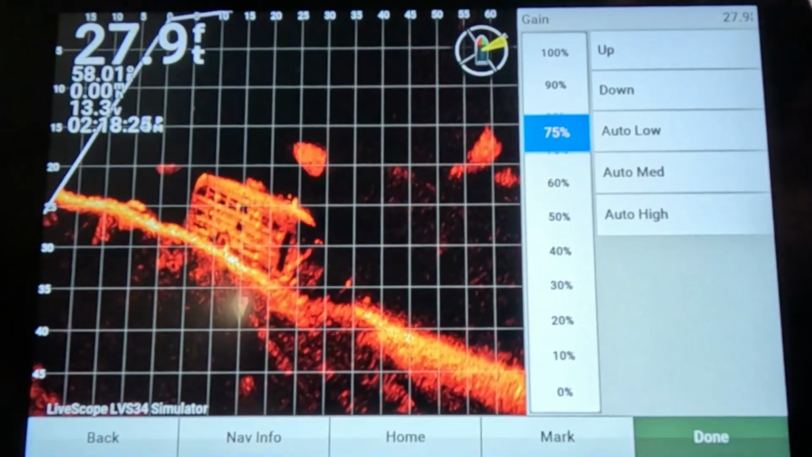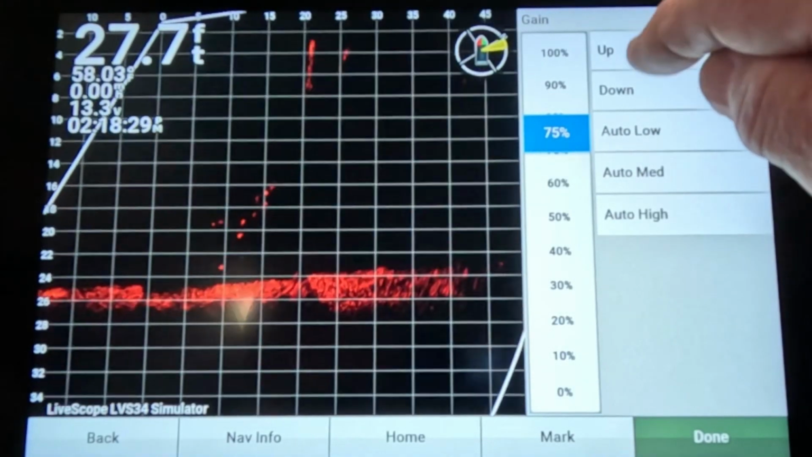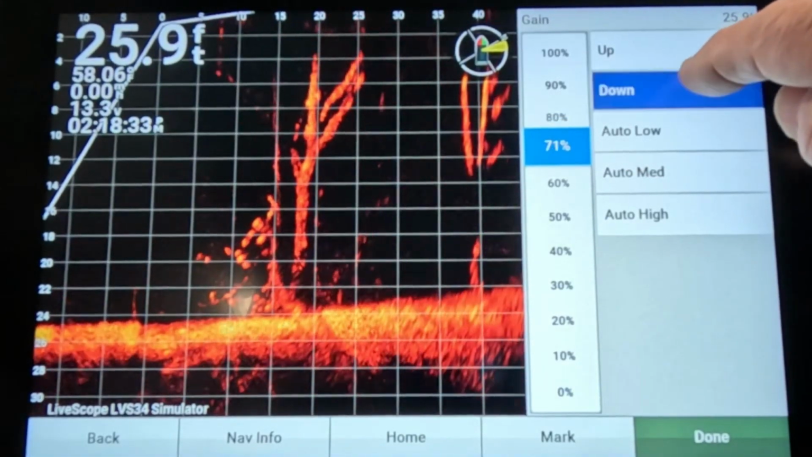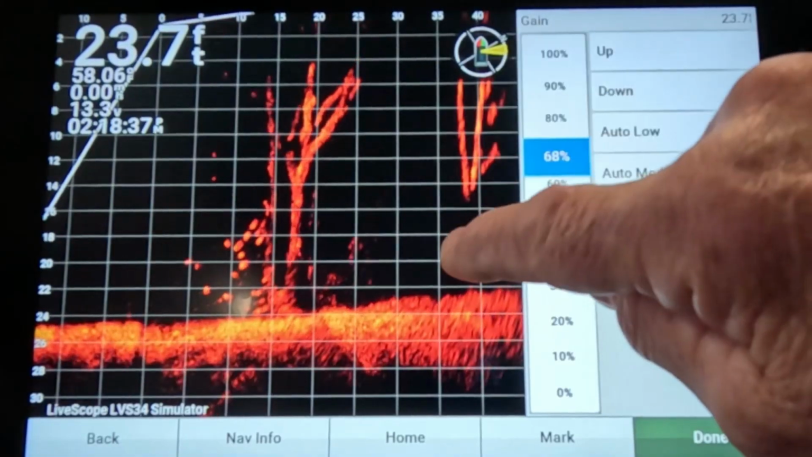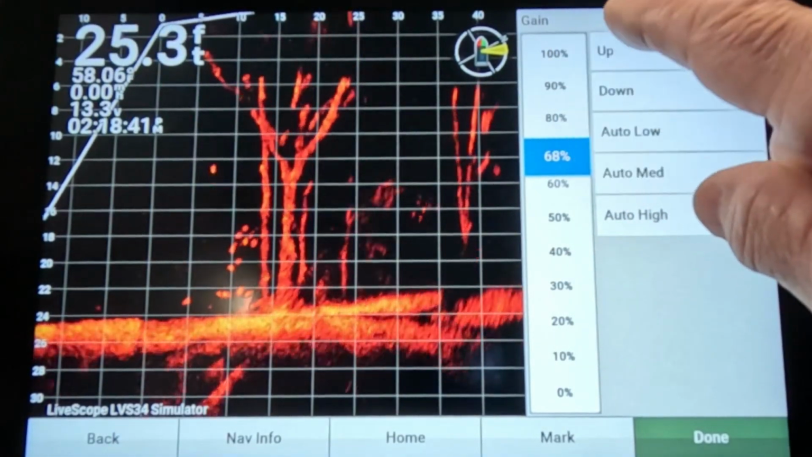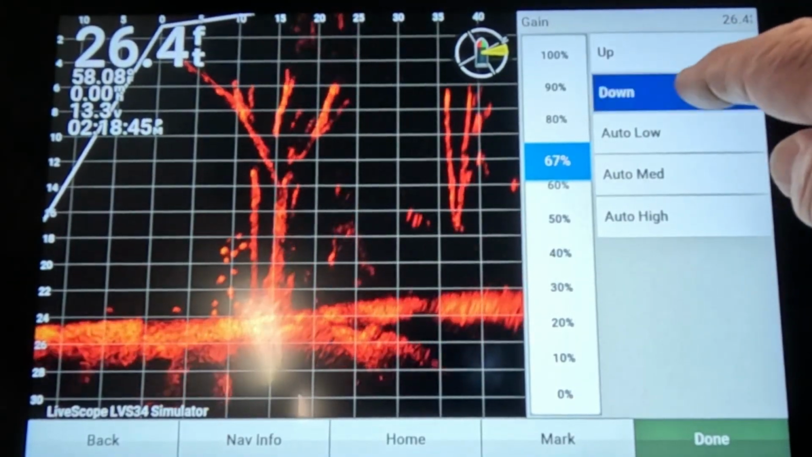It depends on the water. If the water's super clear and I don't have a lot of stuff in the water, I'll run it up higher. But 9 times out of 10 on the Ross Barnett Reservoir, I'm gonna have it on 68. Sometimes it can be worse than that. A big rainstorm came and there's a lot of stuff in the water. I may have to run it all the way down to 60.